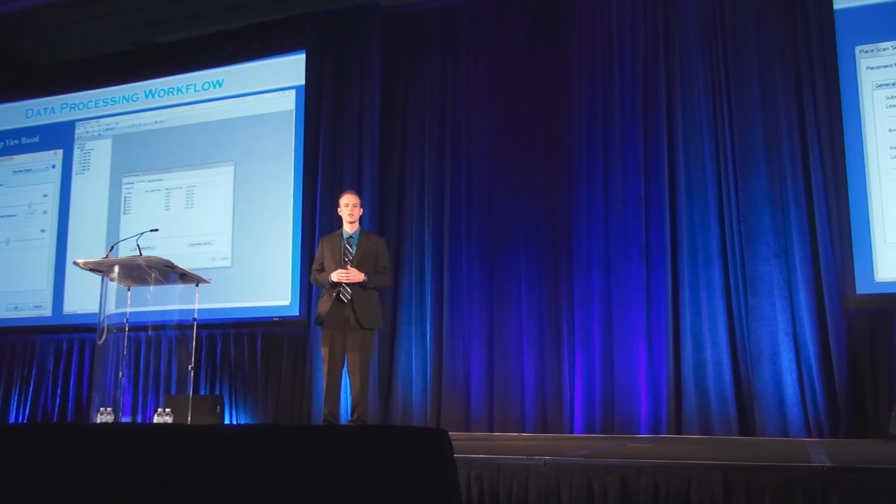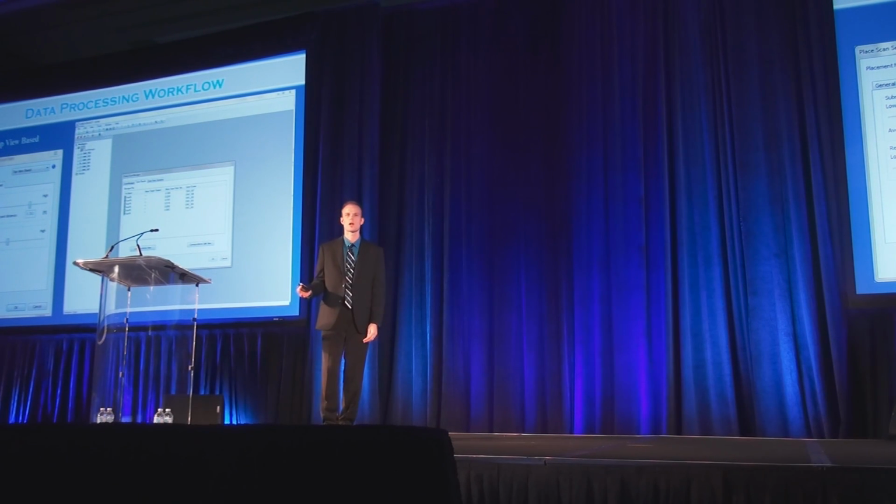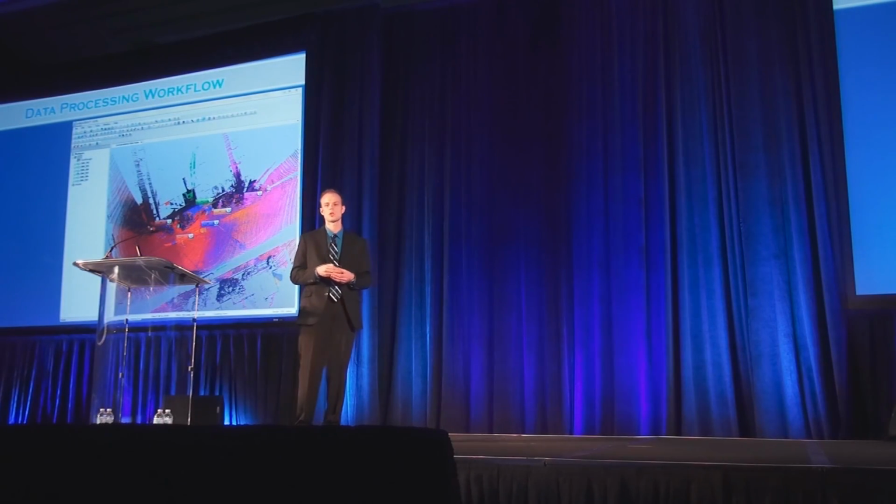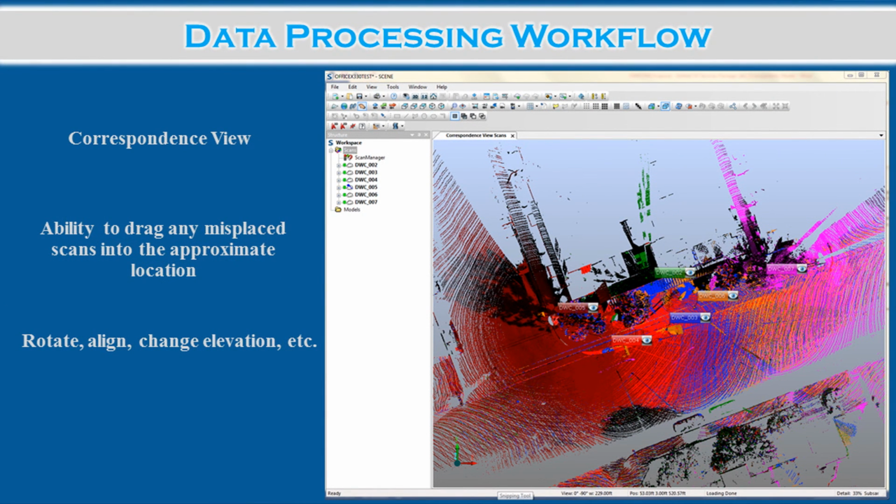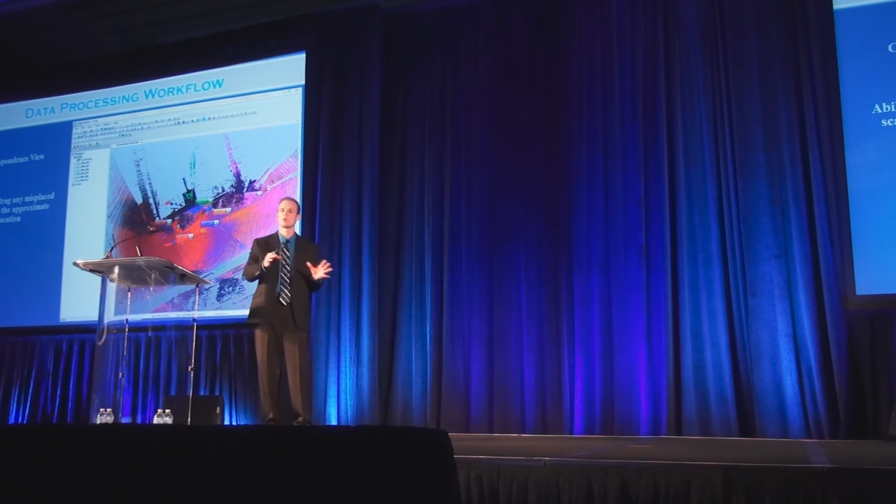So in Scene, when you are getting into this targetless registration, when you do your place scans, you've got multiple options now. You can use your targets, you can do top view, or you can do cloud to cloud. So we do the top view first, and sometimes that doesn't get it all by itself. But from there you can open up the correspondence view, and you can see all of your scans and what that initial layout looked like. You can click and drag on misplaced scans, so you can grab any of those, pull them to where they should be, rotate it, and rerun your registration.